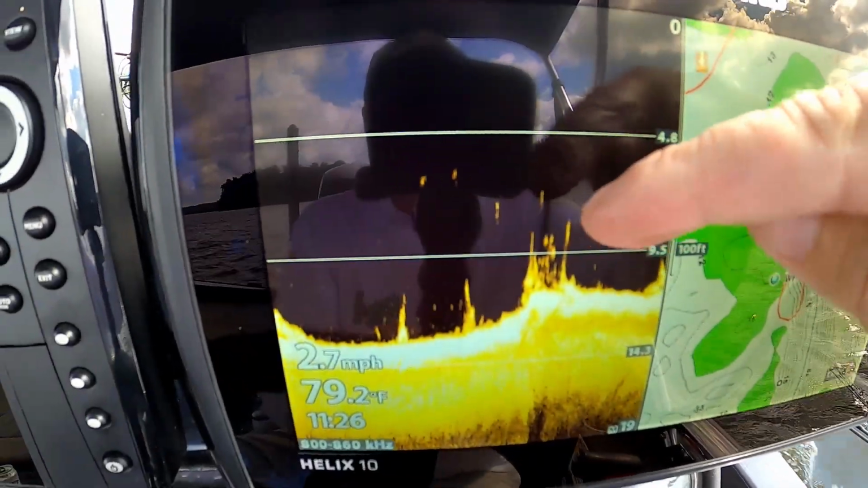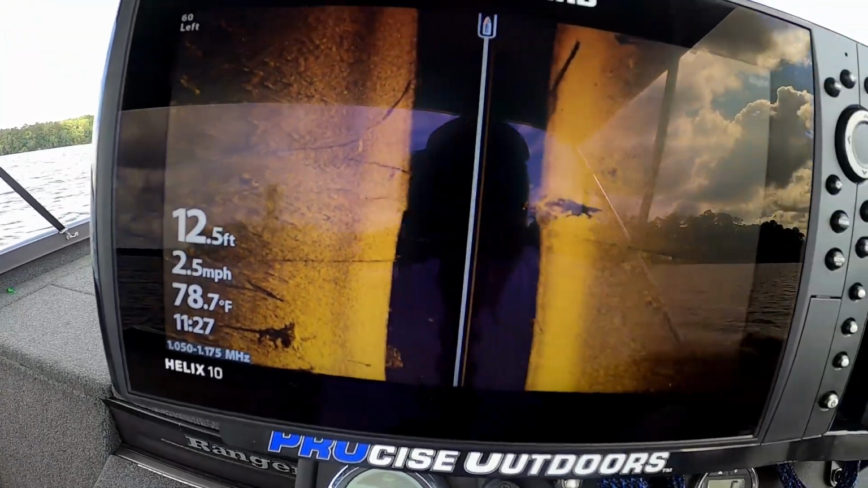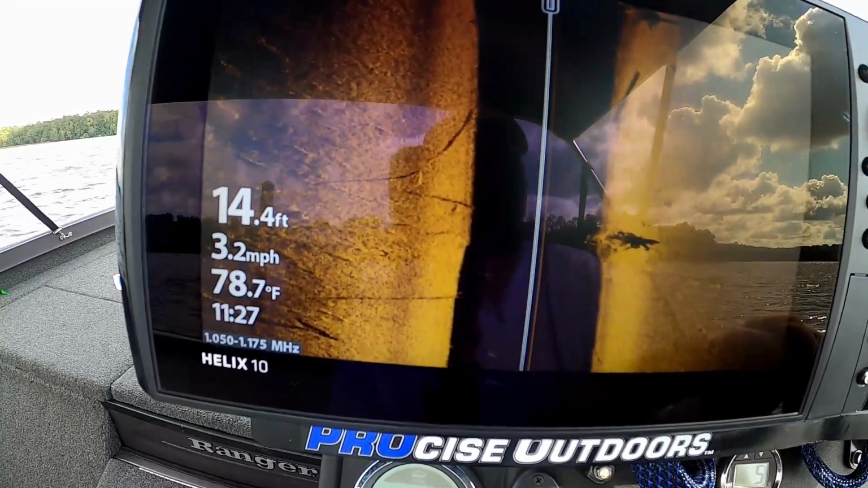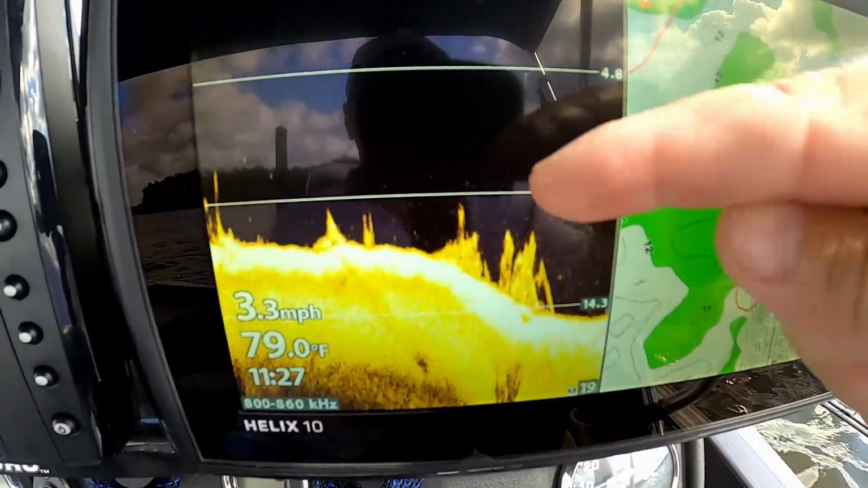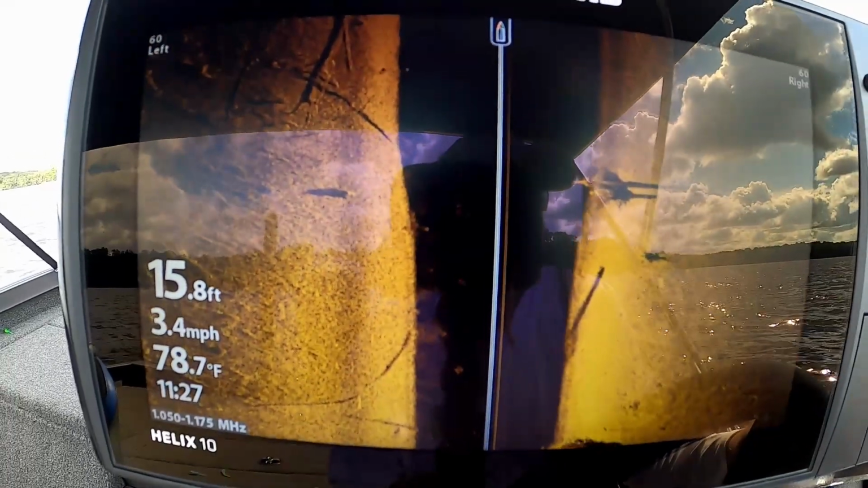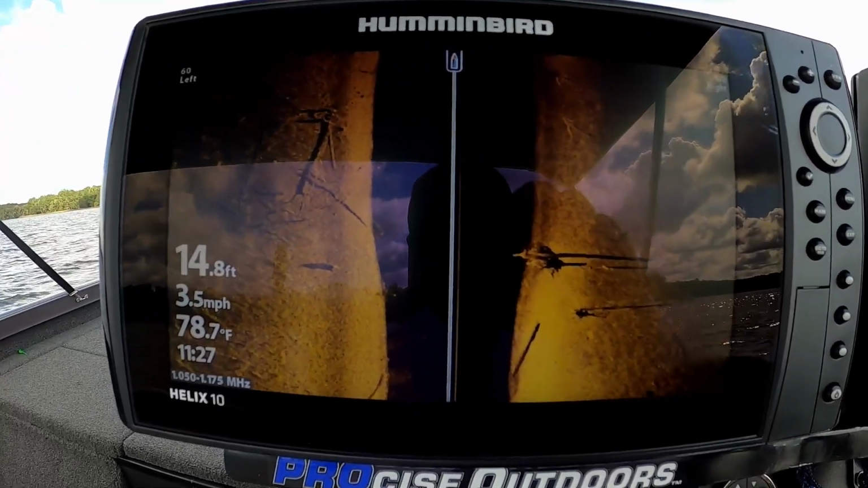Well, there's a few on the down scan right there on that stump I went right over the top of. Coming back to look at another spot that I thought I saw some fish. I always go by spots at a different angle if I think I see something, but I'm not sure. Well, I think I might have went right over the top of it. That kind of looks like it might be fish. Still didn't see what I was looking for though. I'm gonna spin this boat around and take another pass at a little bit different angle.